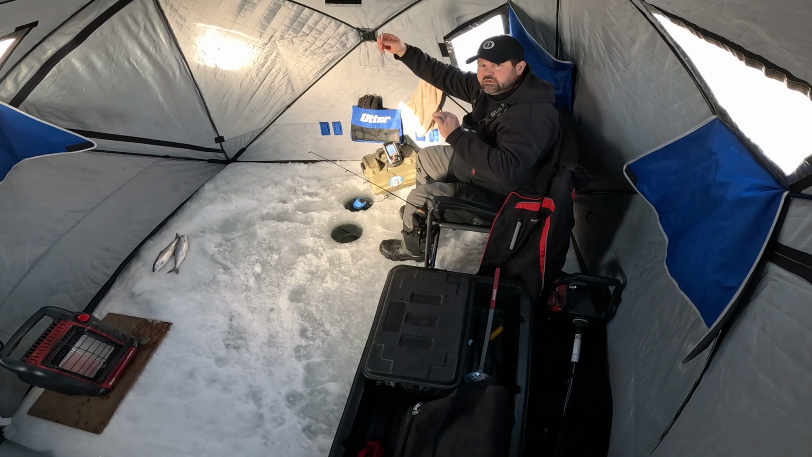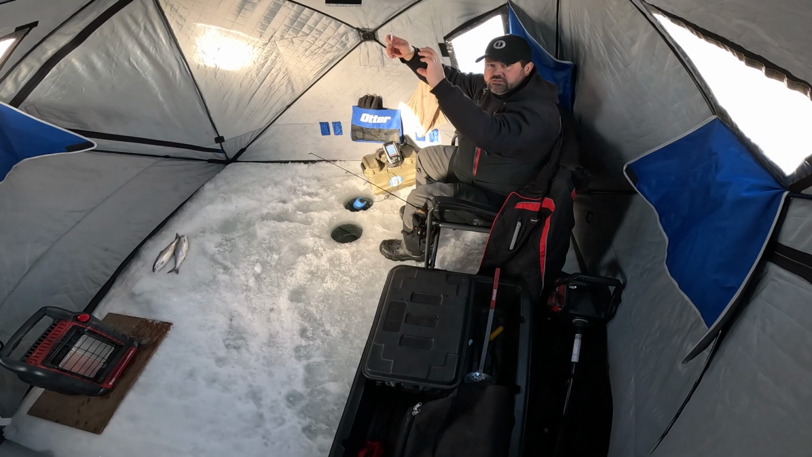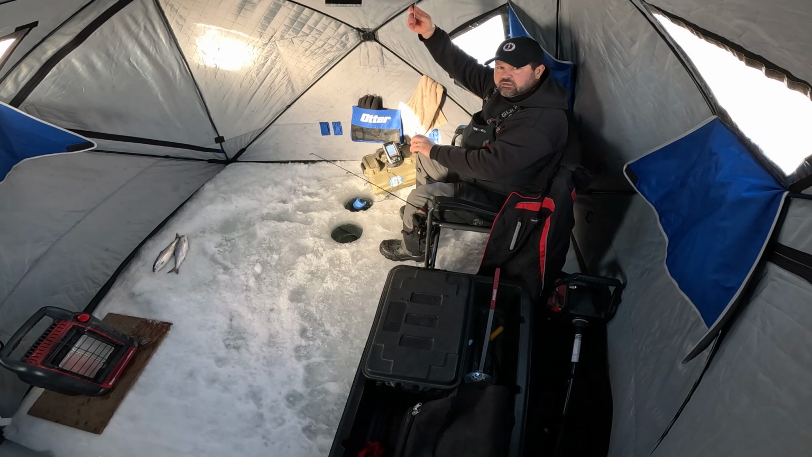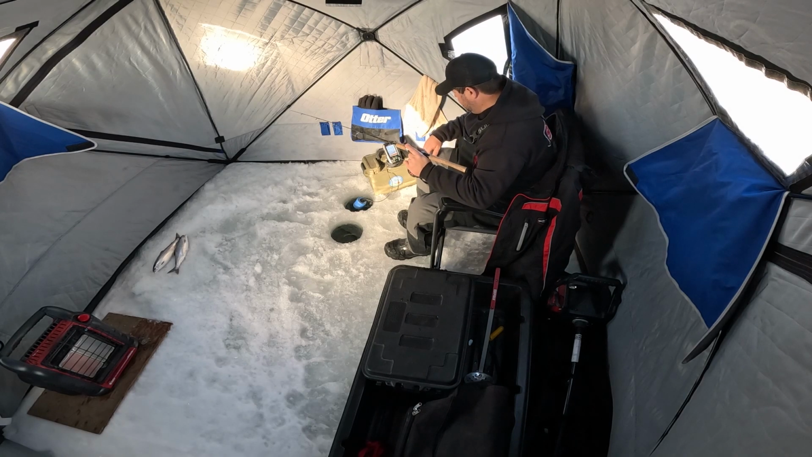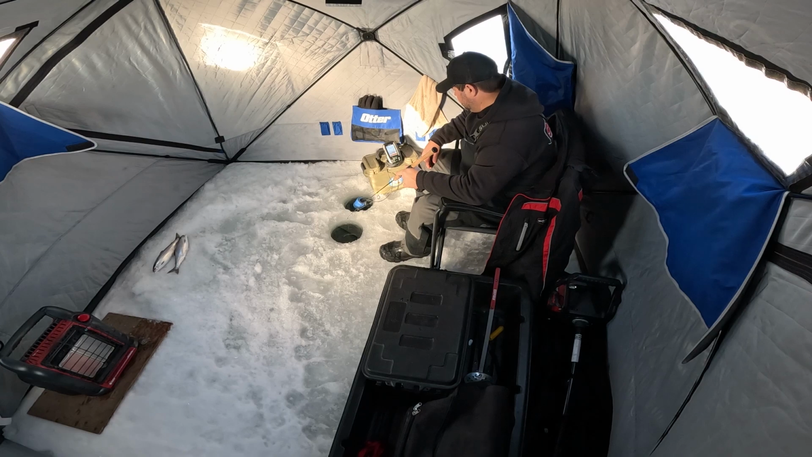And then with the Garmin, I can put the A-scope on and I can see exactly where that fish is, if he's up at my flasher or if he's down below. So watching that A-scope, I can see if that fish is coming in to hit my jig. Oh, they're deep today. I got fish all the way down to about 38 feet. It's quite impressive. Give my jig some time to settle out.